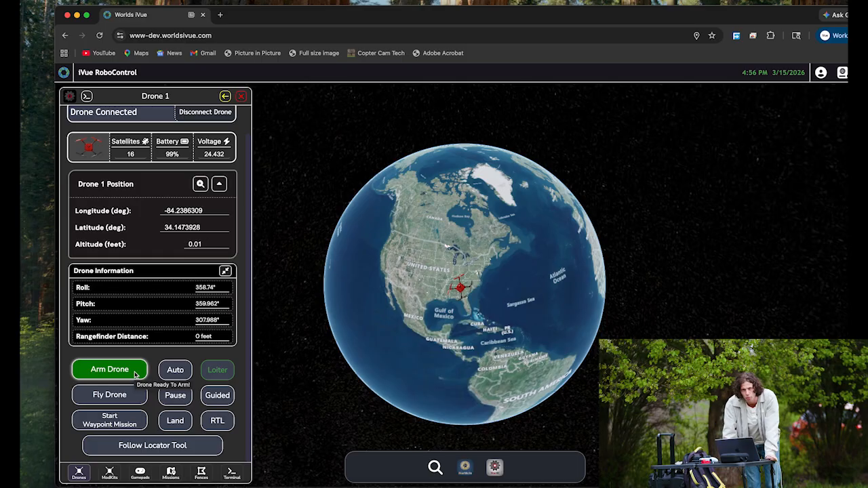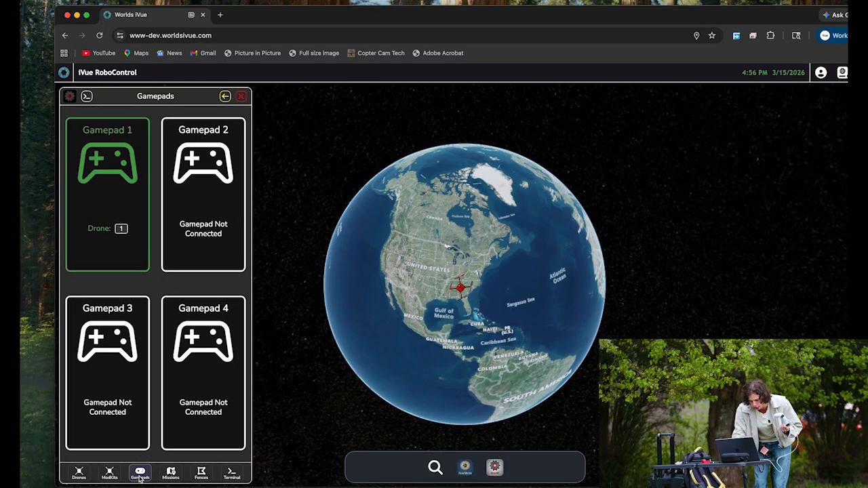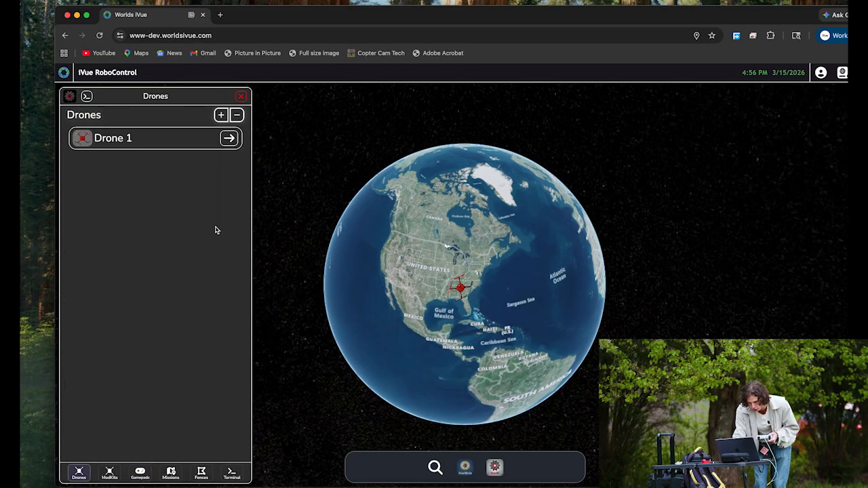Yellow if there's a pre-arm message that you want to check out, like a compass calibration, or it still needs more GPS lock. And then red is not ready to arm, not ready to take off, and definitely you need to do some troubleshooting, some diagnosis, which you might have to switch over into QGroundControl or Mission Planner for. All right. Just plugging in the controller in case I need to take over, quote unquote, manually activating it. Just press the cross or X button on the gamepad.